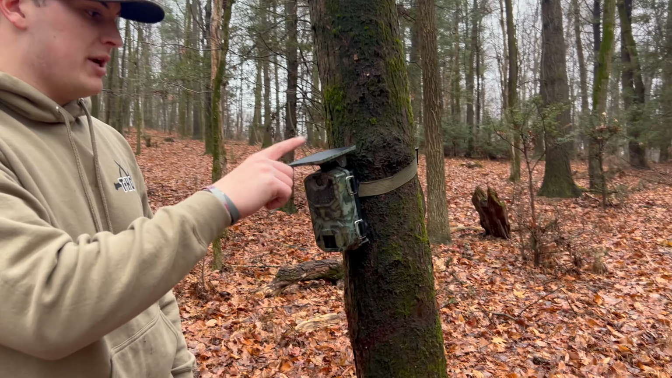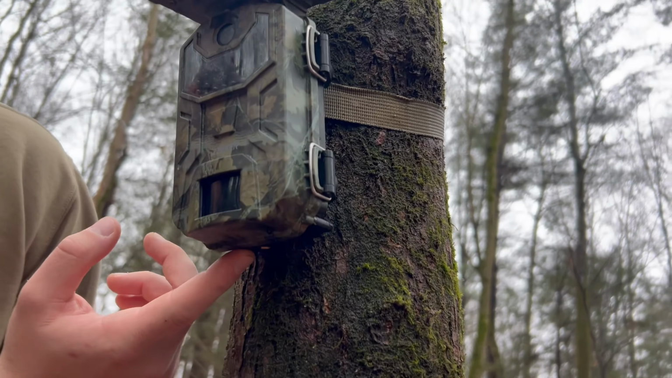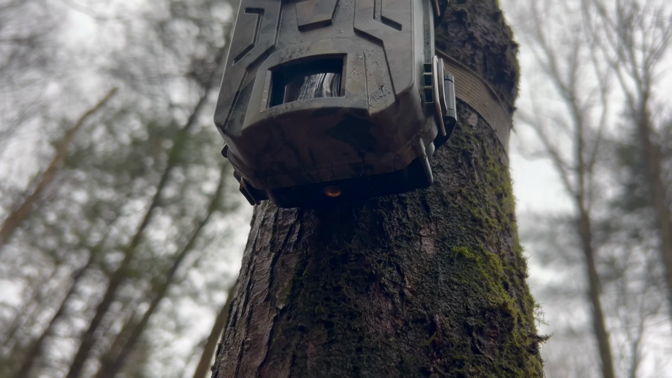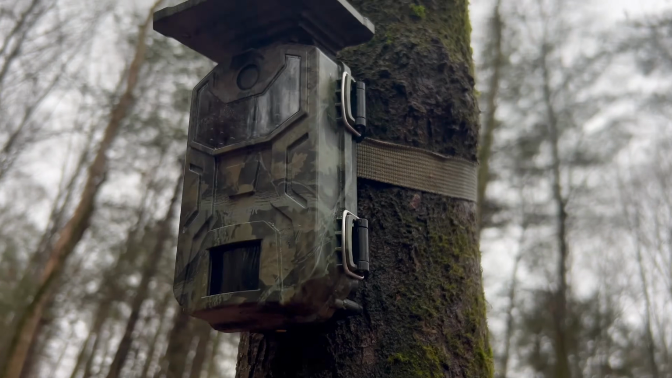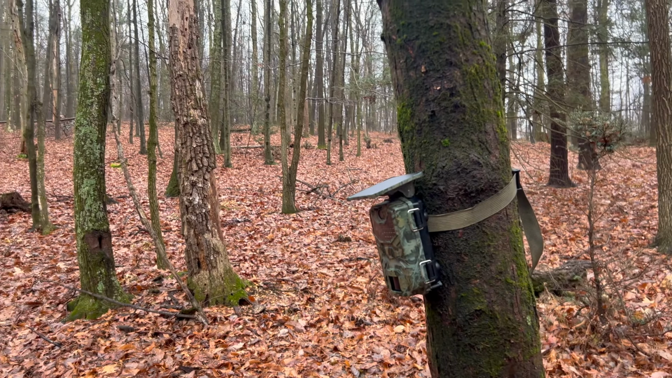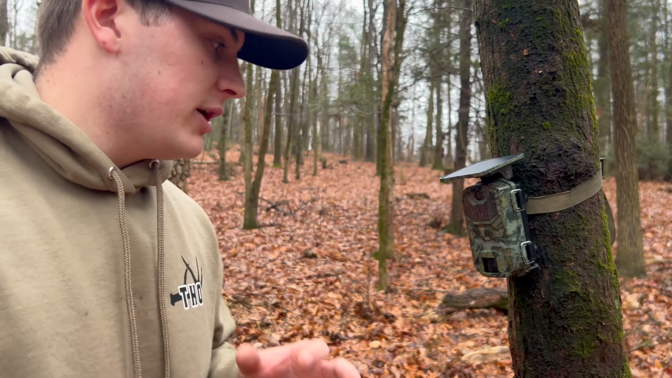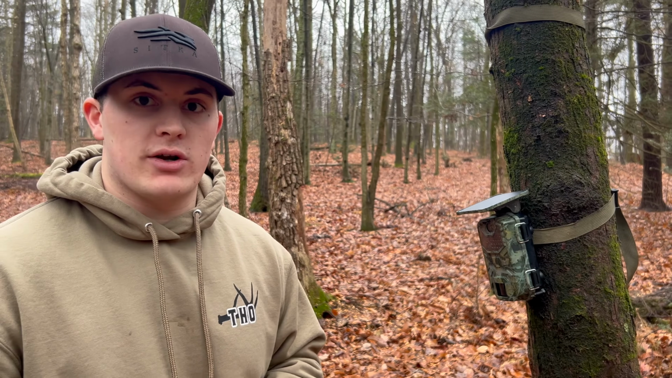Obviously it has the solar panel on top to help with the battery life. Down below here, we actually have some threads to mount it on a trail camera mount if you would like. And yeah, it's pretty typical for most trail cameras. And then we'll open up these two buckles here, and we'll get into a little bit what you'll see on the screen when you go to set up the camera.